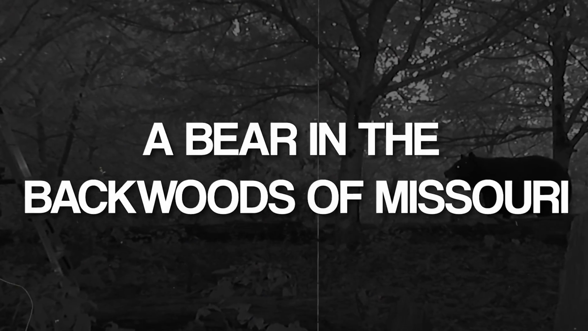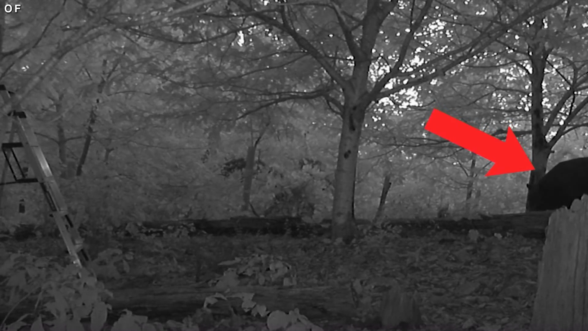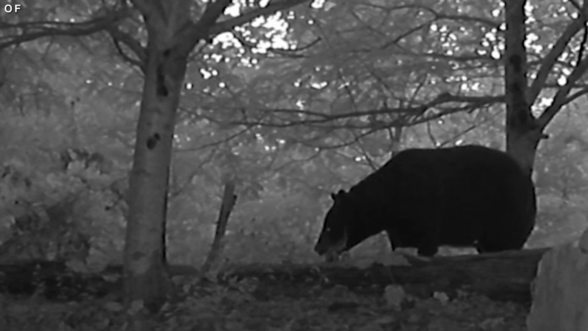5. A bear in the backwoods of Missouri. These trail cam videos can be entertaining to watch because they capture the multitude of wildlife that frequently occurs in the backwoods of Missouri. This new trail cam share shows a very large visitor that wandered by, which you can say is a huge black bear.